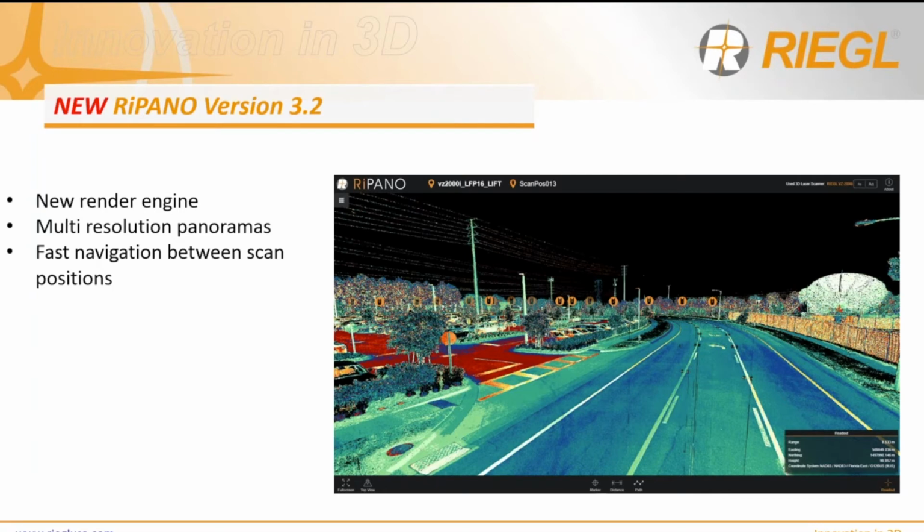What RiPANO offers now is the ability to move around the project much more efficiently, with much faster navigation between scan positions, and it introduces a new multi-resolution panorama. So we're adding more different views to it, and we're also making this engine much quicker when we move around the point cloud.